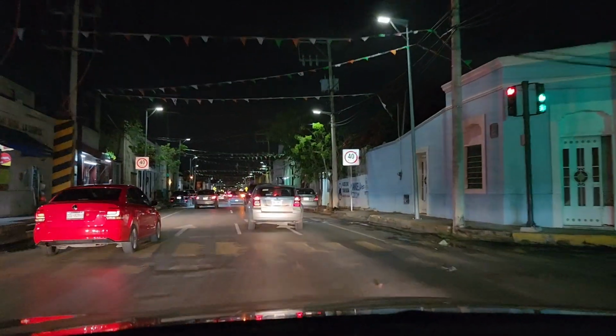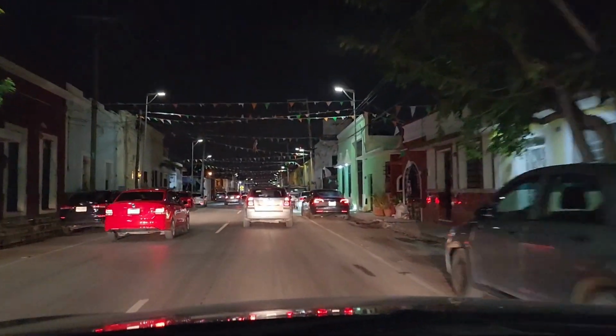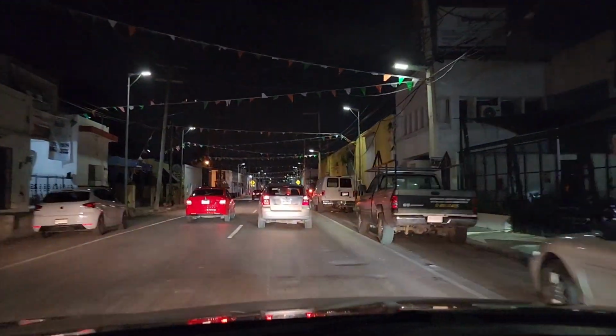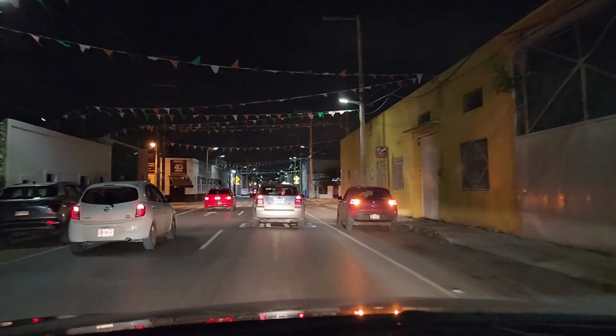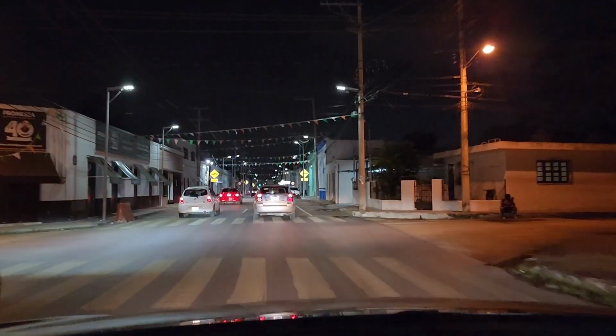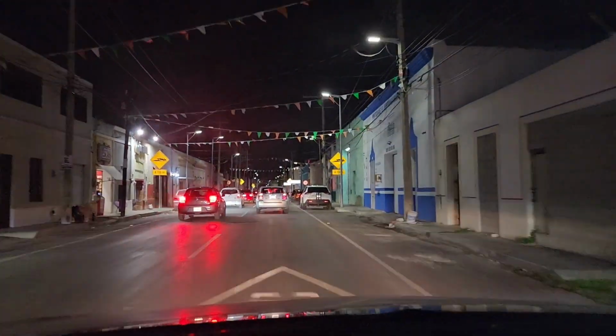Now you see how the lanes just shift? Now we are allowed to drive in the left lane, or the right lane, where the buses are. Okay, so my turn is coming up soon.